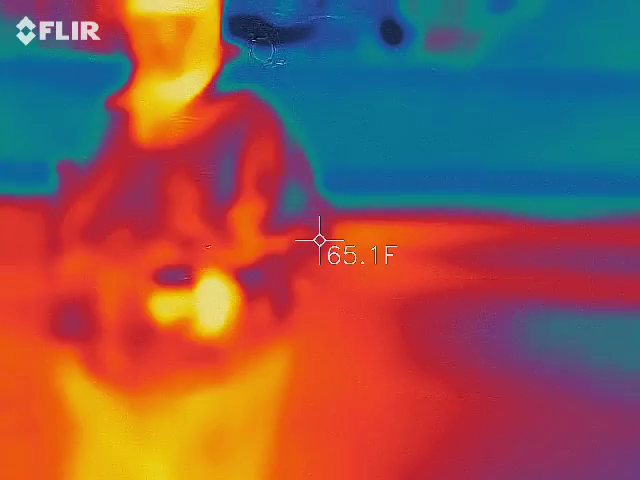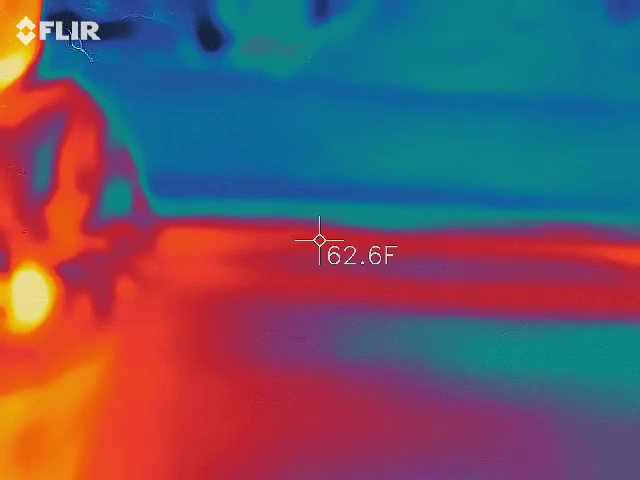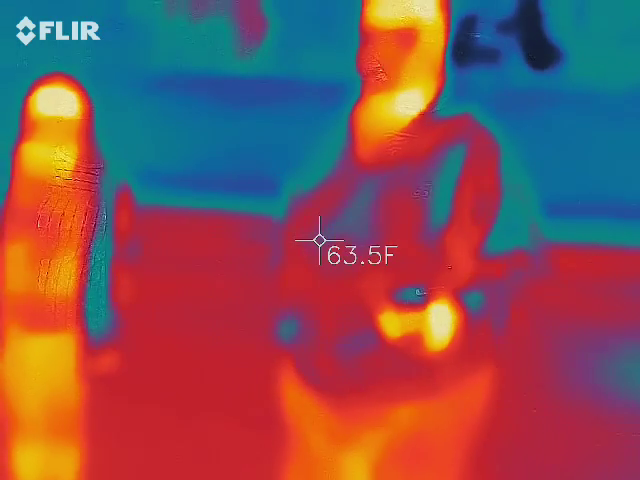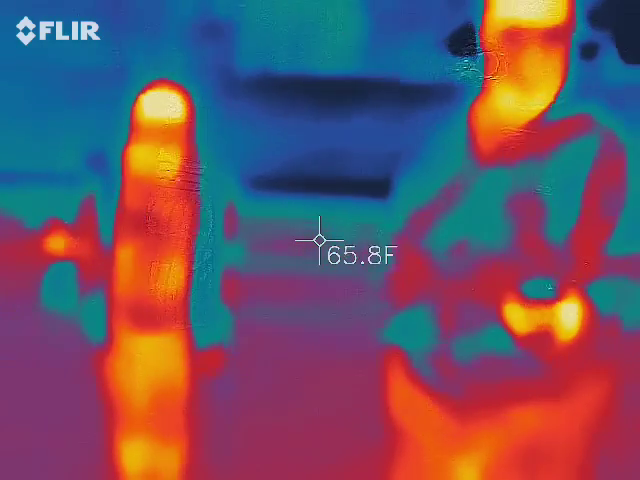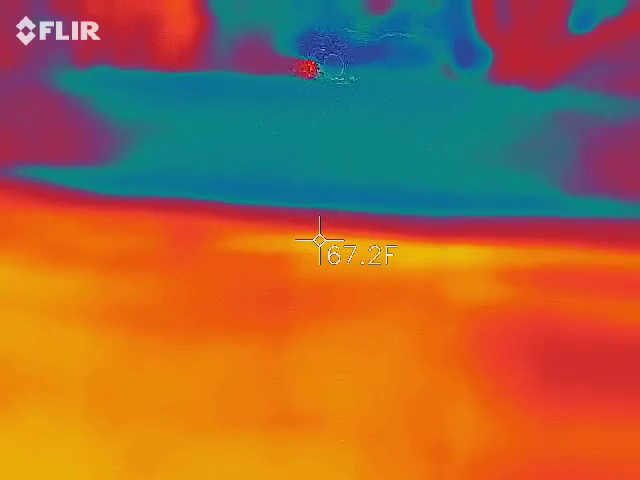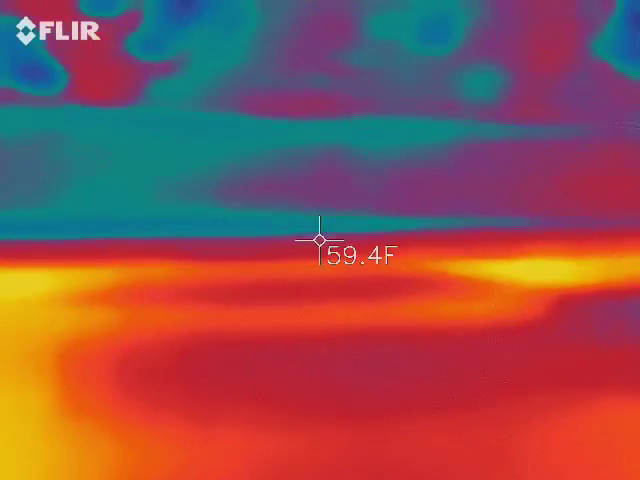See, I'm still at 63 though. And what are you at? I'm at 58. So 63 and 58, a 5-degree difference. I only noticed it because it seemed like it dropped 3 degrees from that side of the parking lot to this side of the parking lot. It's weird. I mean, there's lights over there, not so much over here, but that's not going to make a 3-degree difference. Again, I've got to look at all aspects.